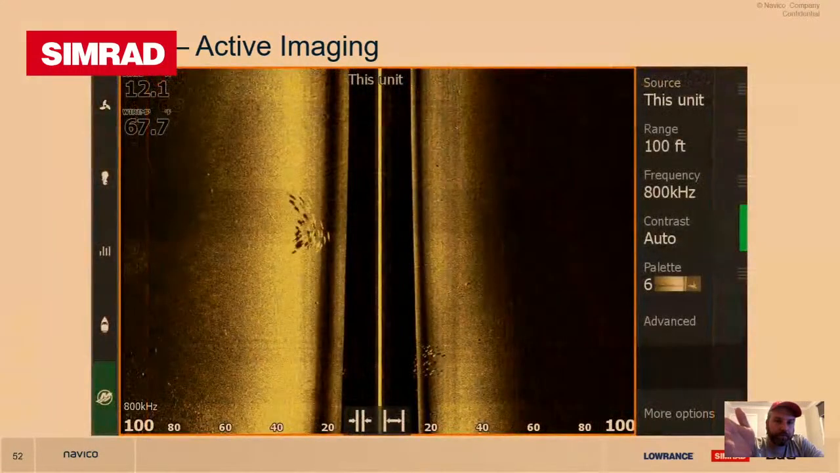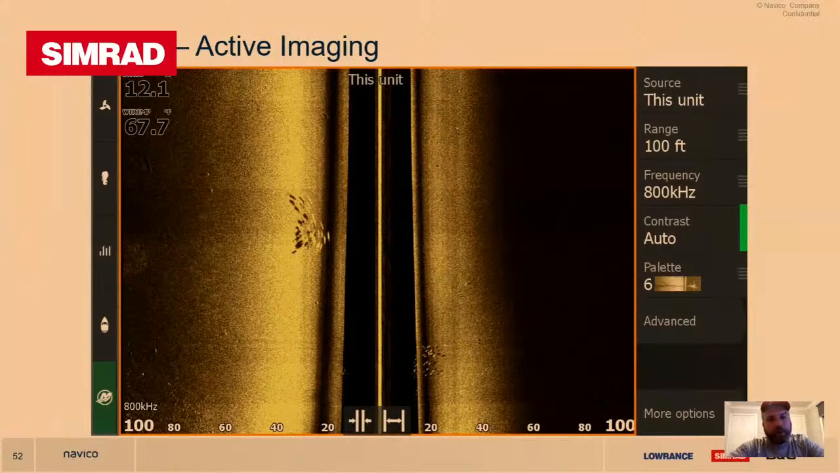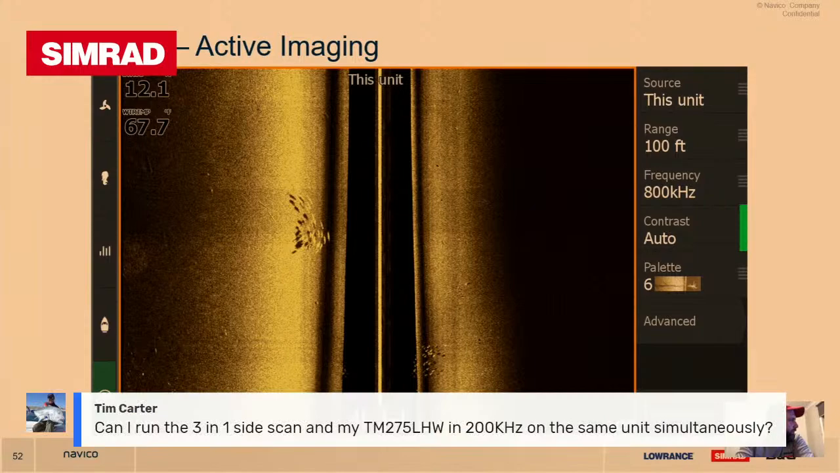Little school of fish. So this is a 100-foot range. So we're talking about 33 meters, and that's the type of picture that it paints. So when you're looking, to the gentleman's question just before, that might be what he needs to be looking for: little blobs like that, little shadows, and getting a bit more detail.